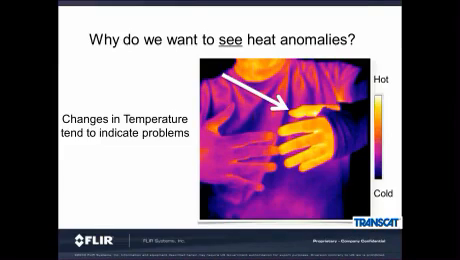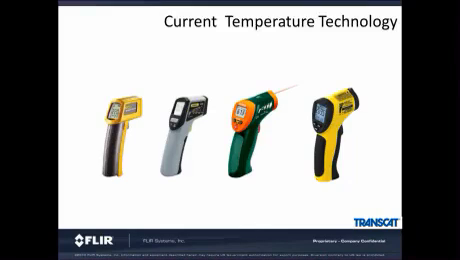In this picture, this person has an injured arm. The body is working to heal itself, and the additional blood flow and inflammation makes that area of the body heat up close to the core temperature. However, the difference between a human and a piece of equipment is that a human will tell you where and how it hurts. We are not so fortunate with our industrial equipment. As we can see in this picture, this individual's left arm is much warmer than his right arm, indicating what he already knows, that it's been broken.